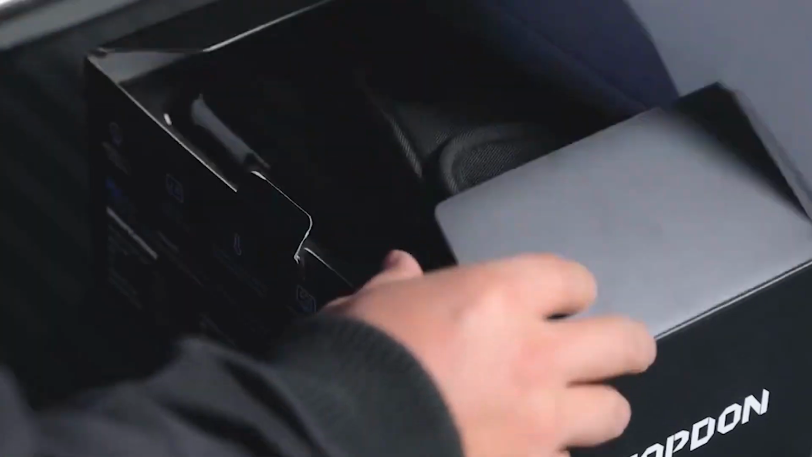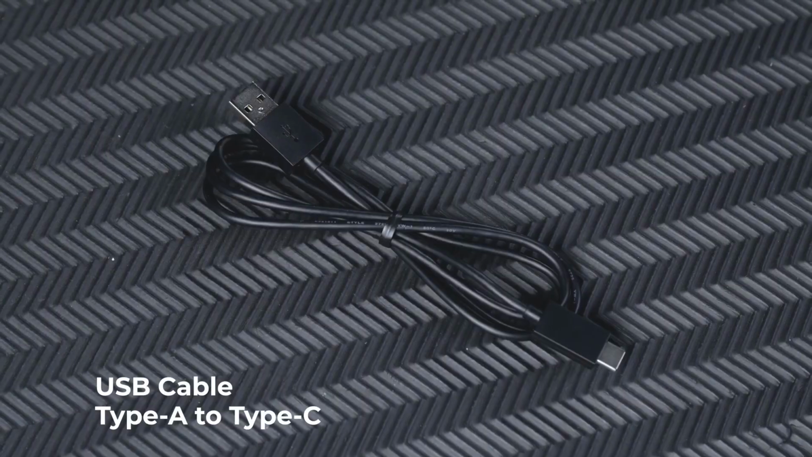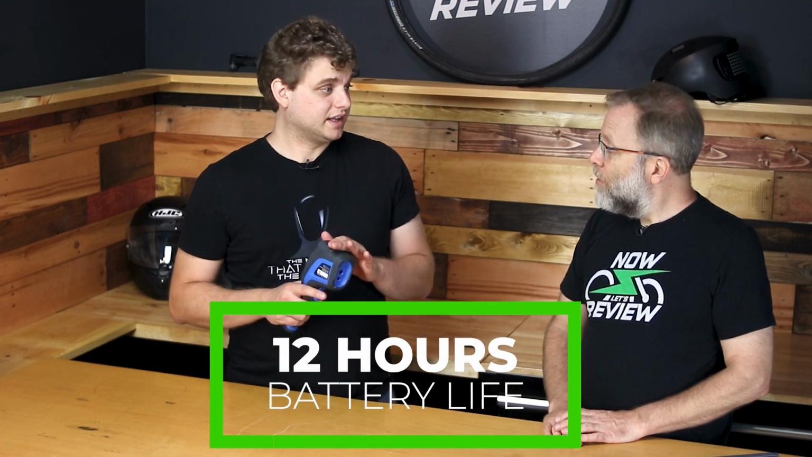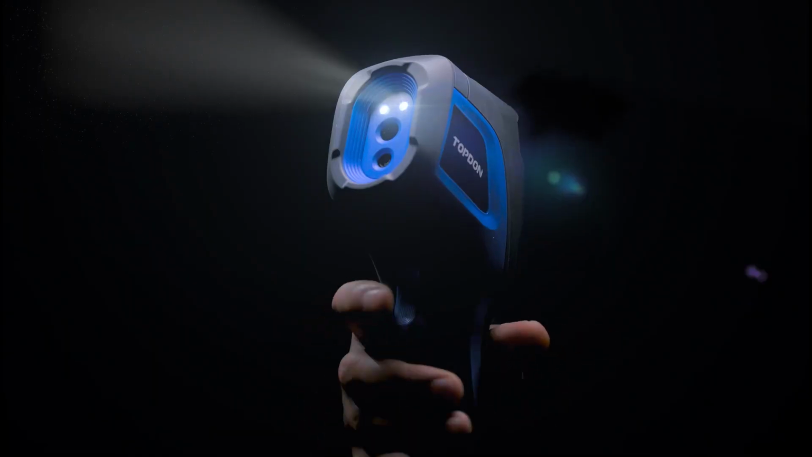The other thing is the battery life is about 12 hours on this thing. The FLIR only gets you, I think, 4 hours. 4 hours. I remember having to charge that thing up all the time. And is this, do you have to change the batteries out, or is this rechargeable? This is USB-C right at the top. Oh, so lithium ion. Yeah, you charge it just like your phone, and it lasts 12 hours running. Wow. A really great battery life.